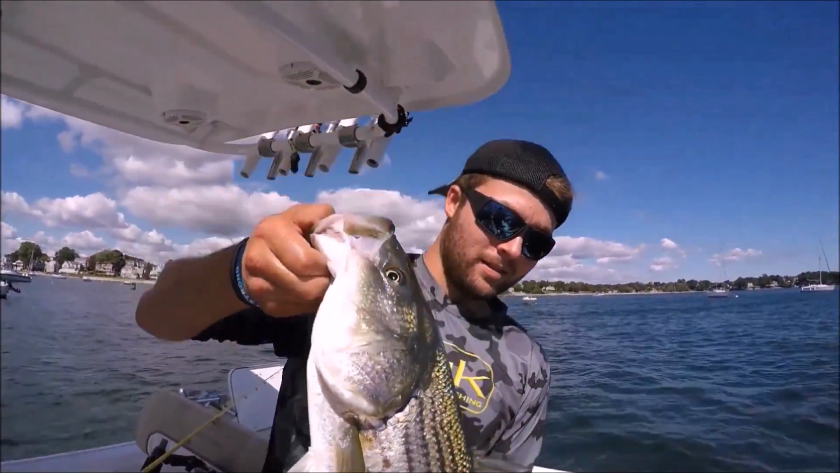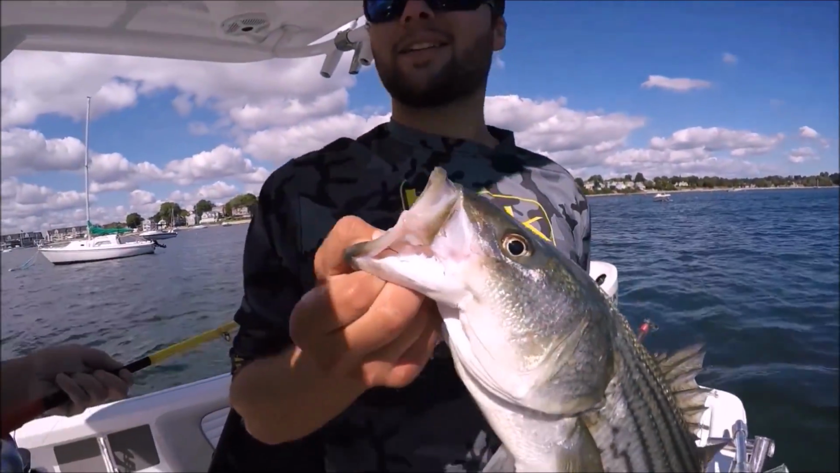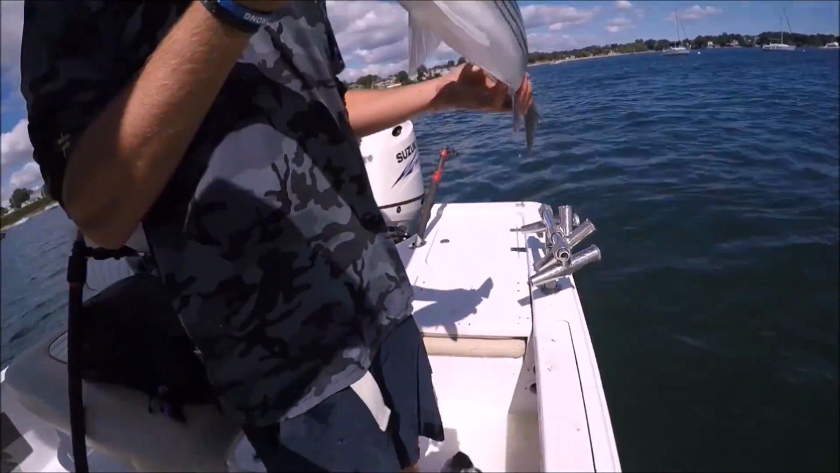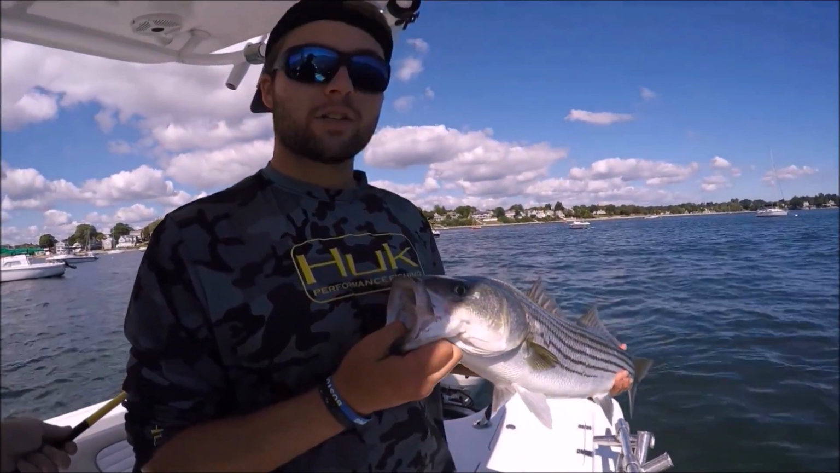Another beautiful Salem fish. Way to get started. Good job, brother. Got the skunk off the boat. That's right. It didn't take long. It took less than a minute. No. We're gonna let this one go, get a little bit bigger, and hopefully we'll get him next year when he's a nice 30 plus inch fish.